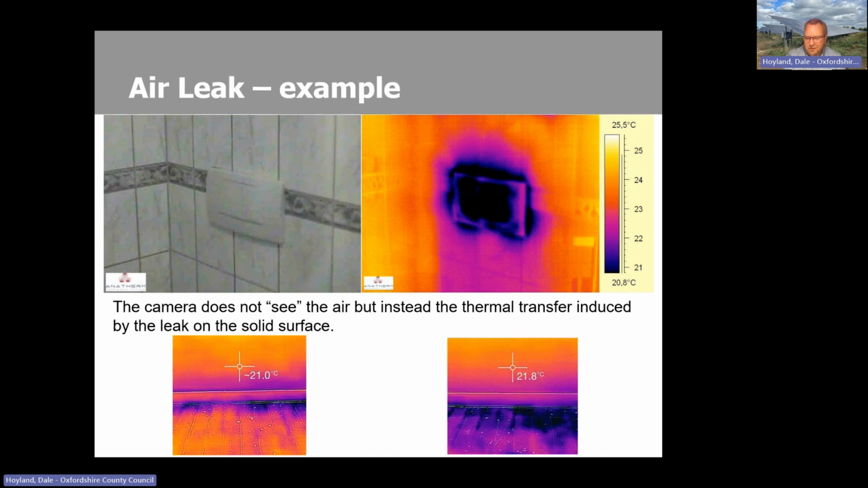Here's a couple of images of the skirting boards. My friend had done actually quite a good job of sealing the floorboards because this was a suspended floor, and there are products to do that. But yes, behind the skirting board, very, very cold and fairly significant reduction in indoor air temperature.